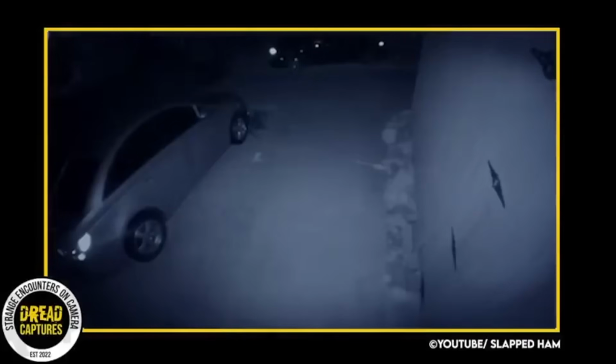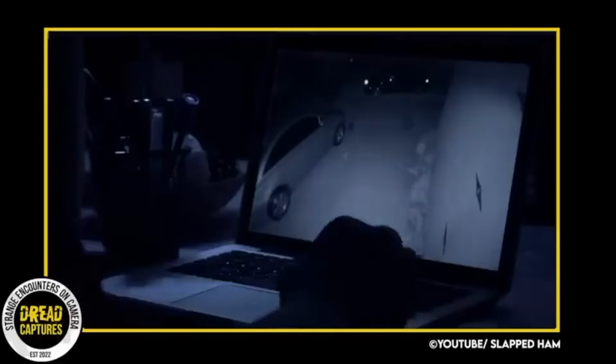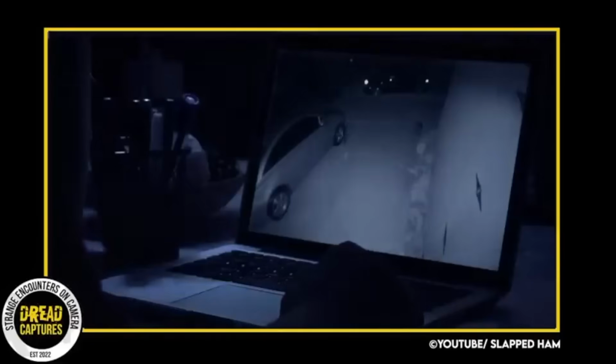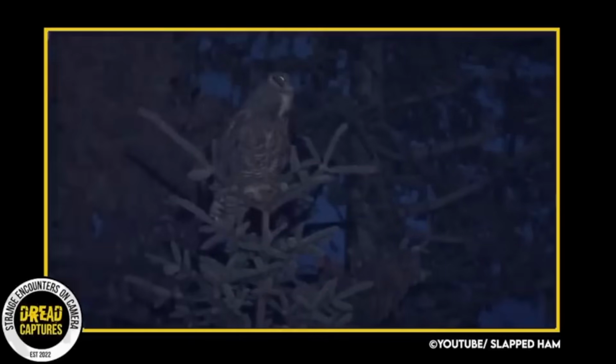The creatures have an unusual shape with extremely small legs that cause them to waddle as they explore the driveway. Due to being entirely in the shadows, it is impossible to distinguish any specific features. Viewers on Reddit have speculated that the creatures could be something as simple as large birds or even owls. However, some are uncertain about this suggestion. It is uncommon to witness such large birds walking on the ground for such a long time.